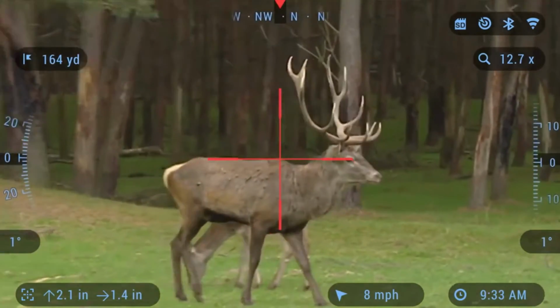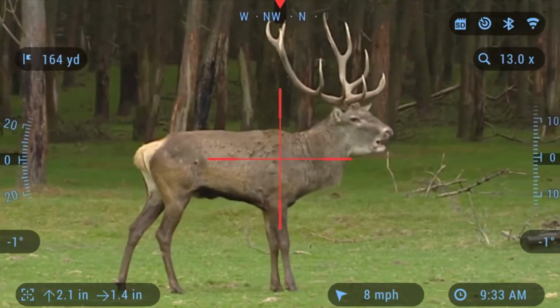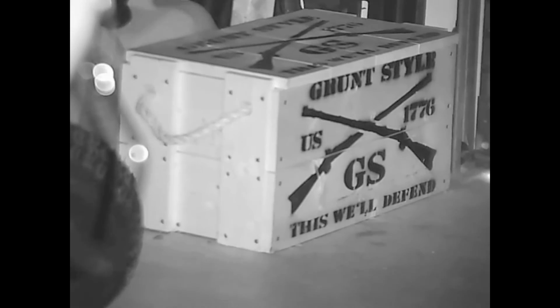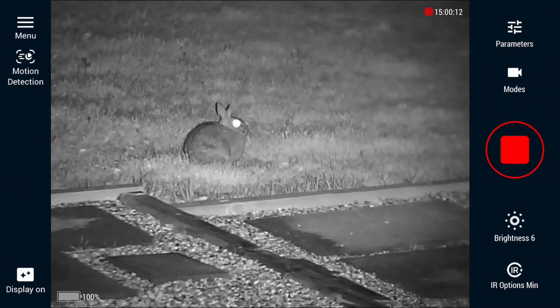I kind of think, to be honest with you, 4K is a little overrated. You can ask the people that I talk to. HD is certainly good, but as you step down to like 480, which this is, it's still very, very good. And you can detect what things are. It's not like you can't see what it is. It's very detectable, very discernible. You can tell the difference between a rabbit and a deer and a person and all that kind of thing.